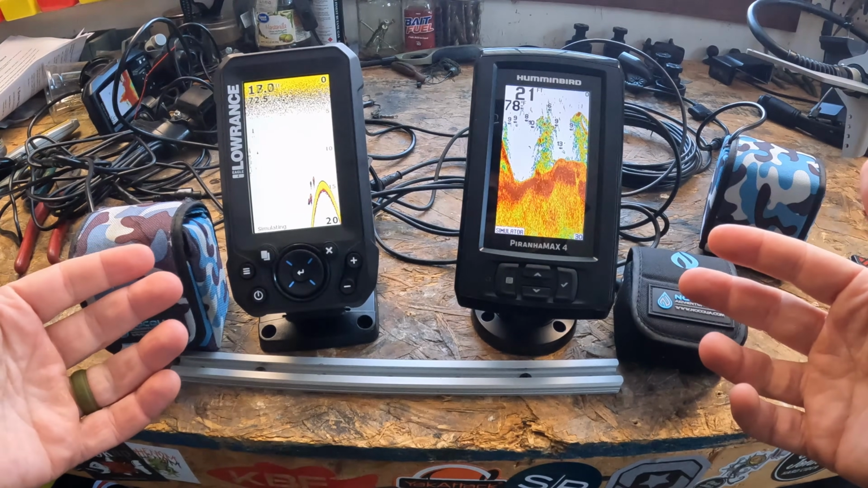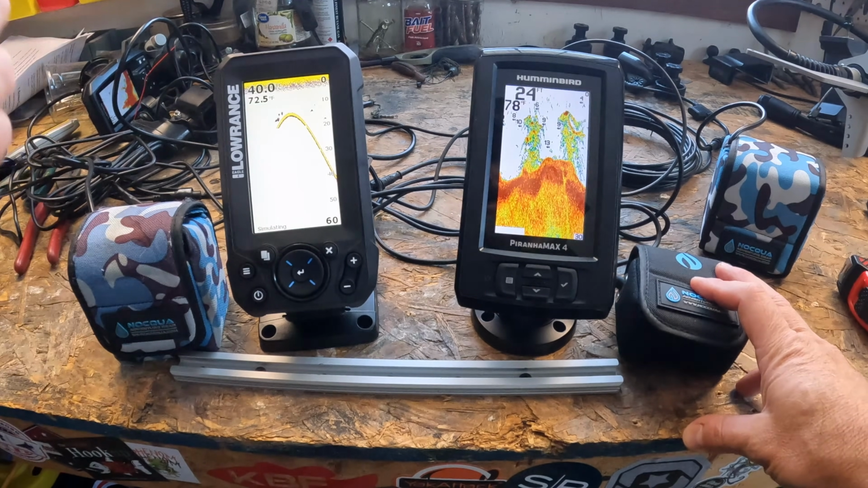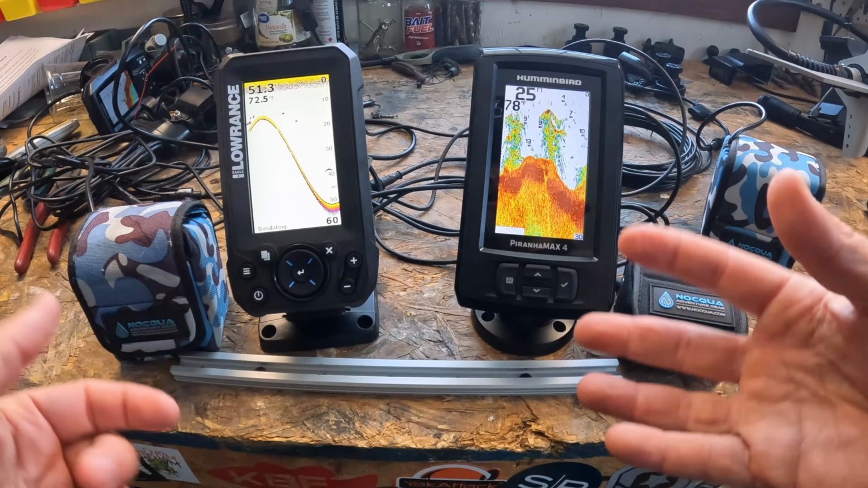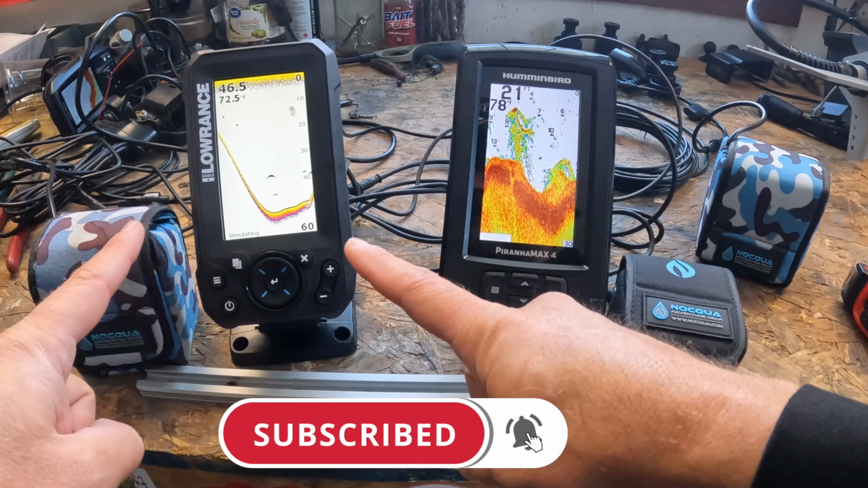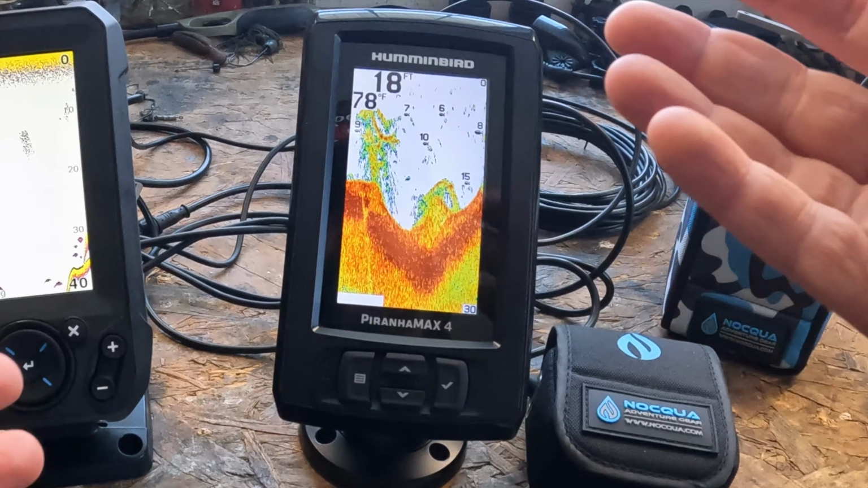What's the price on these? What's the difference? So the Lowrance Eagle 4, and I literally just ran downstairs and checked it on Amazon, and the fluctuation on Amazon with the sales that they offer from time to time is probably only going to be like $15. So keep that in mind. But right now, the Lowrance Eagle 4 is coming in at $115. However, the Humminbird PiranhaMAX 4 is coming in at $130.04. So you're looking at a $15 spread there.